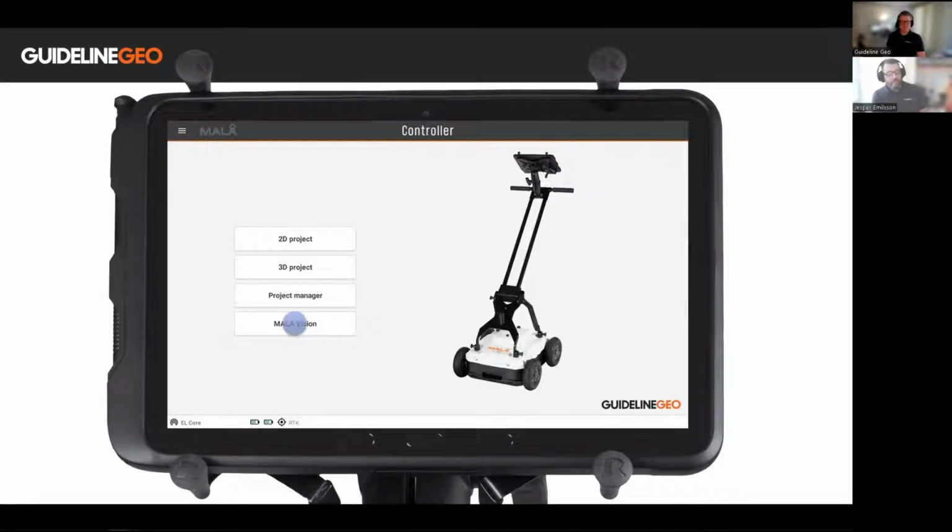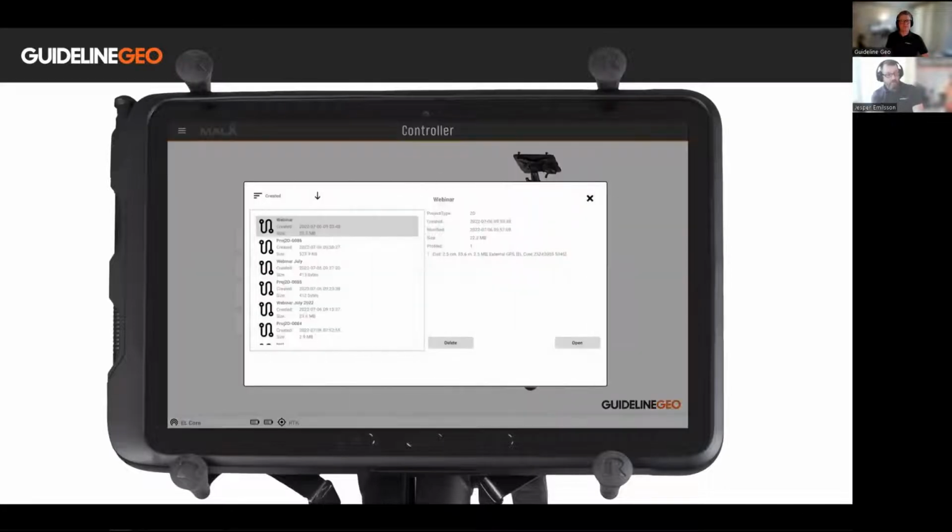Molovision, this is the button where you upload your data to a secure cloud service, and where you transfer your data to Molovision. The project manager is where you can view your projects, the ones you've stored or collected data with before, using the same tablet. And this is what it looks like.